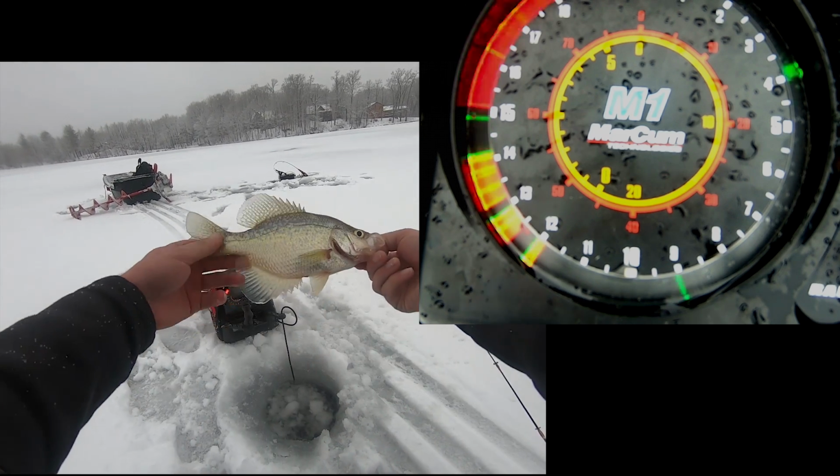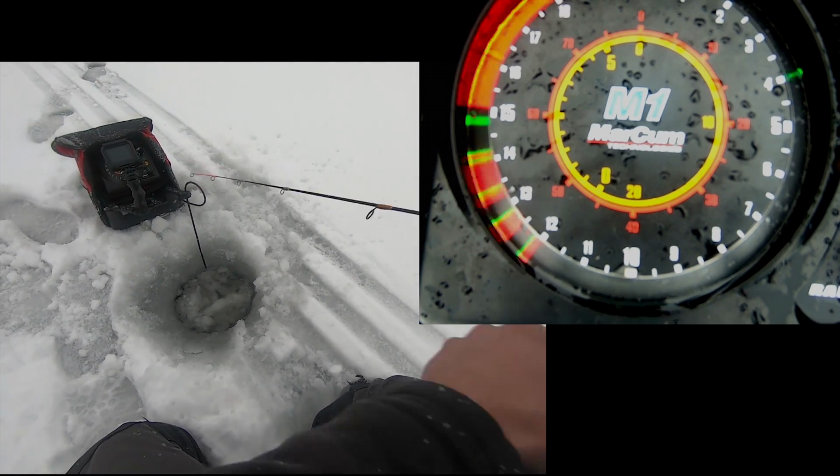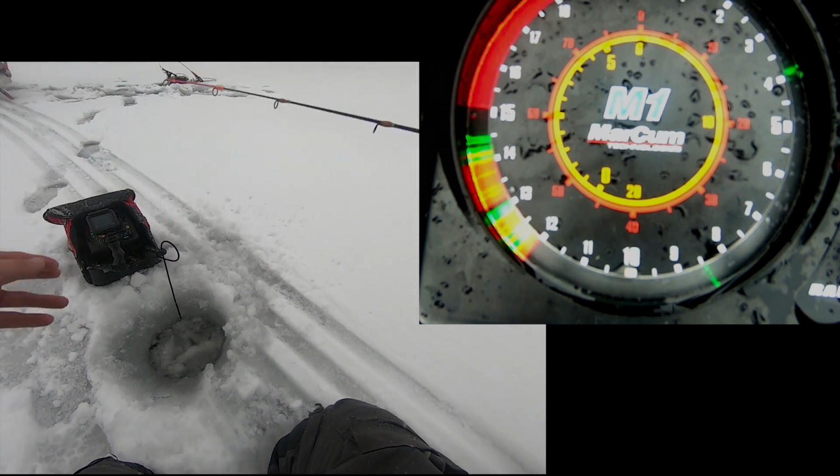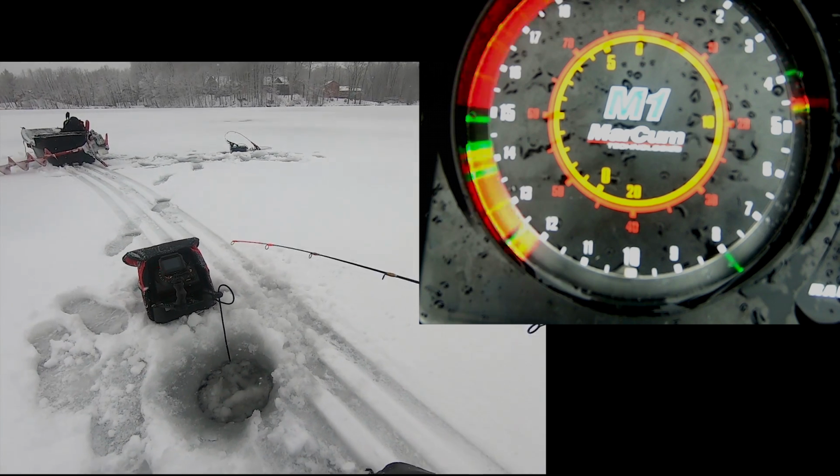As you can see on the graph, there's just more and more of them down there. So we're gonna fire right back down right away. It took me all of about 12 seconds to catch one on that thing.